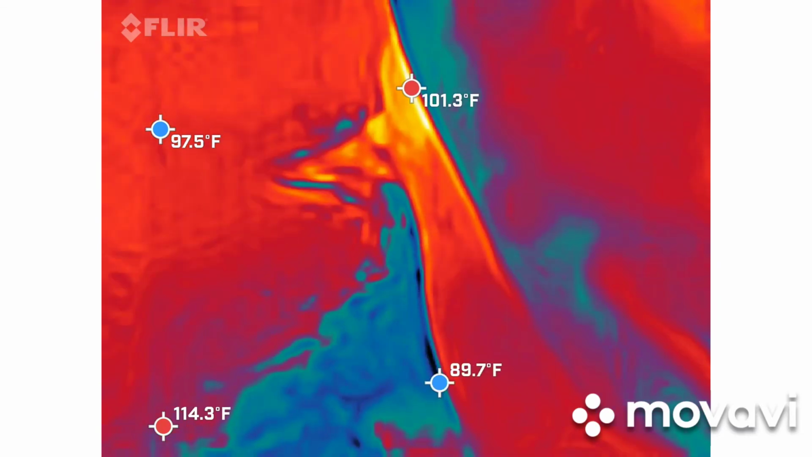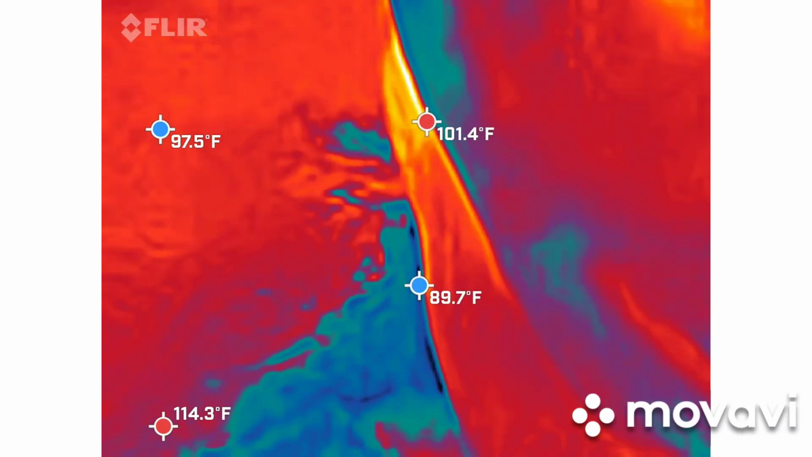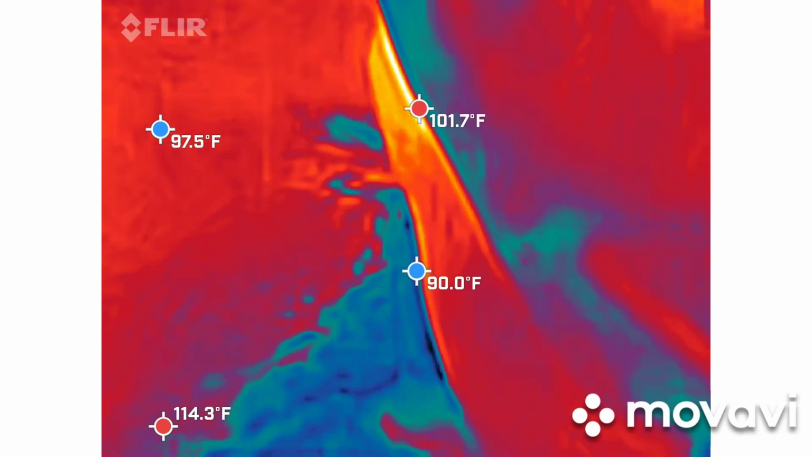Again, just seeing the theme of the words coming through based on the story. I mean, you can't ignore it. No. And it was a repeated thing. Yeah.